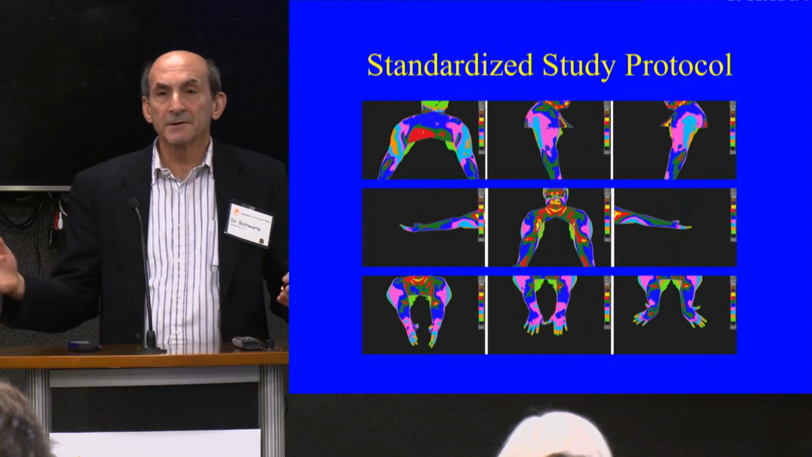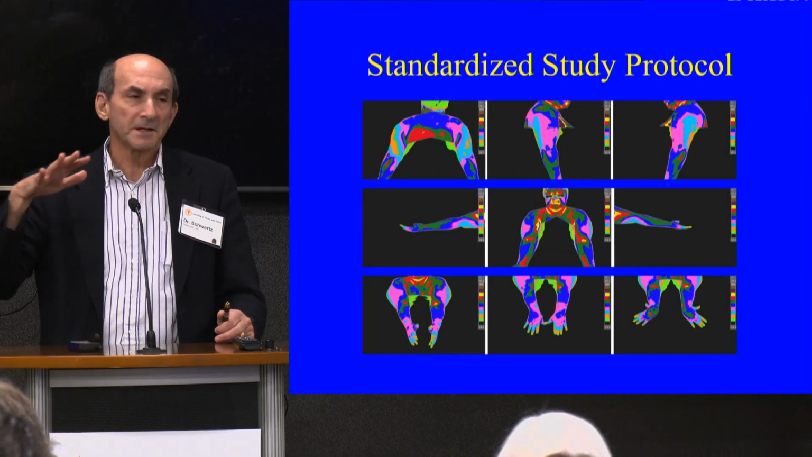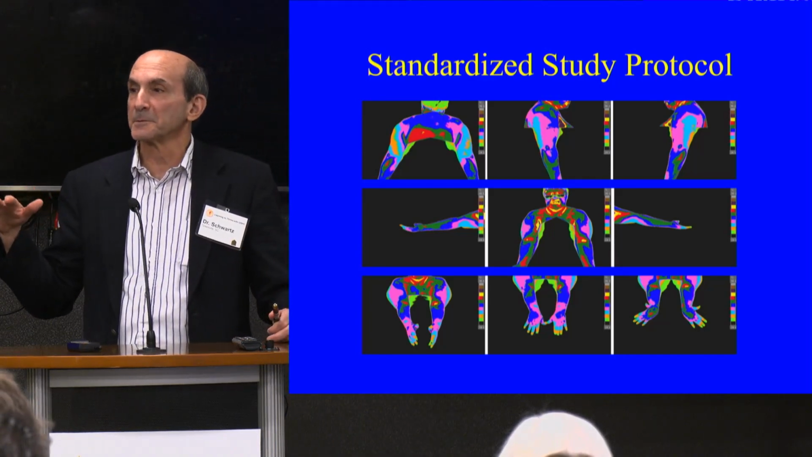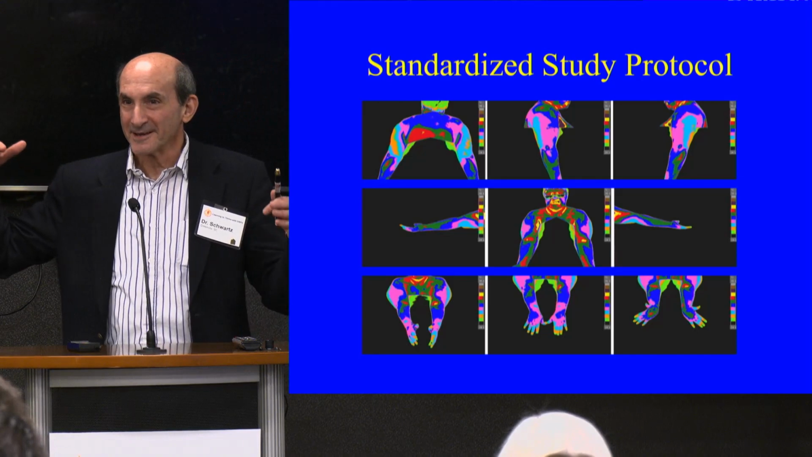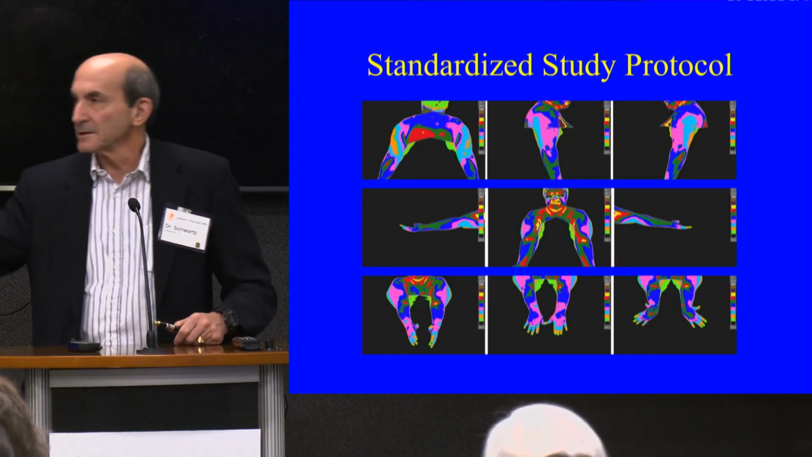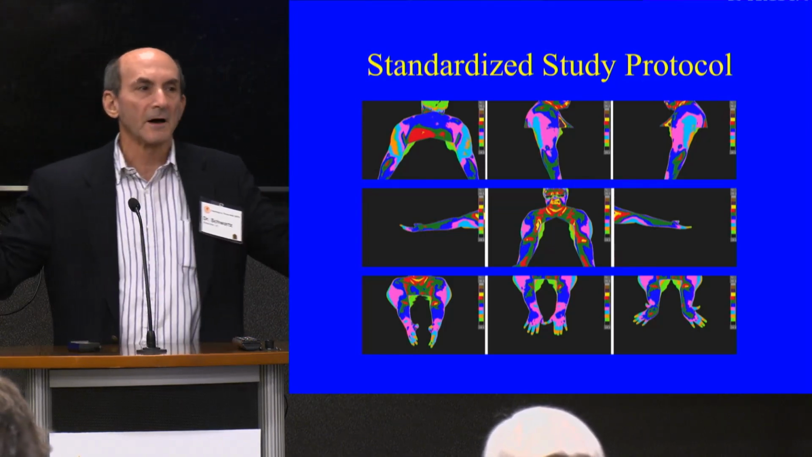Okay, and we have standardized study protocols. And one of the reasons these are standardized, and I'm speaking to y'all, if you will, forgive me, because there are some physicians in the room and I want them to hear this too. Okay, so if you did an MRI, let's say you went to Charlotte Memorial, or you went to Prisma, or you went to Novant, it doesn't matter.